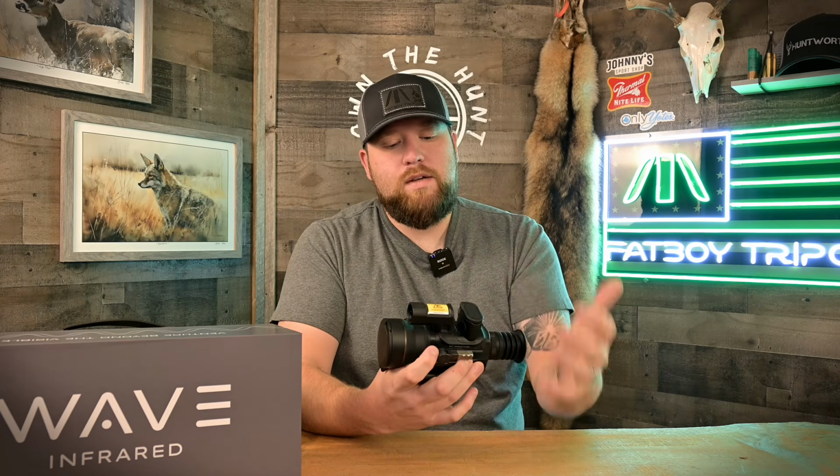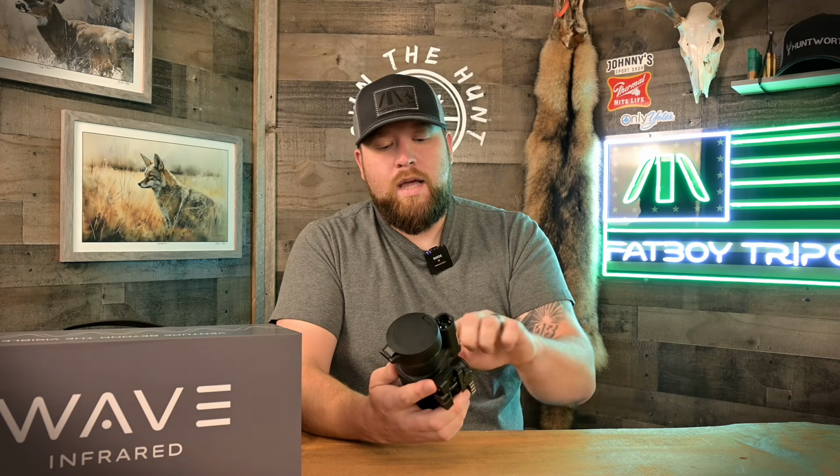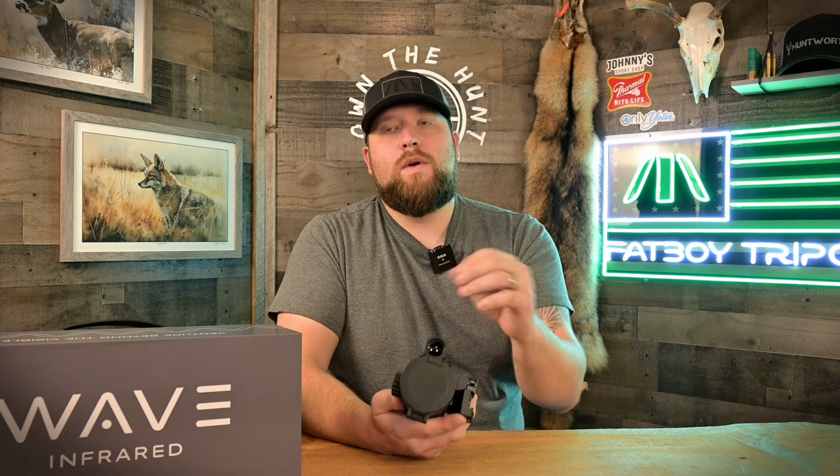It's sealed around the unit. You can't enter that port, right? It's very much on the exterior of the unit. And so what does that mean? Well, that means now you need a proprietary cable to use that port.